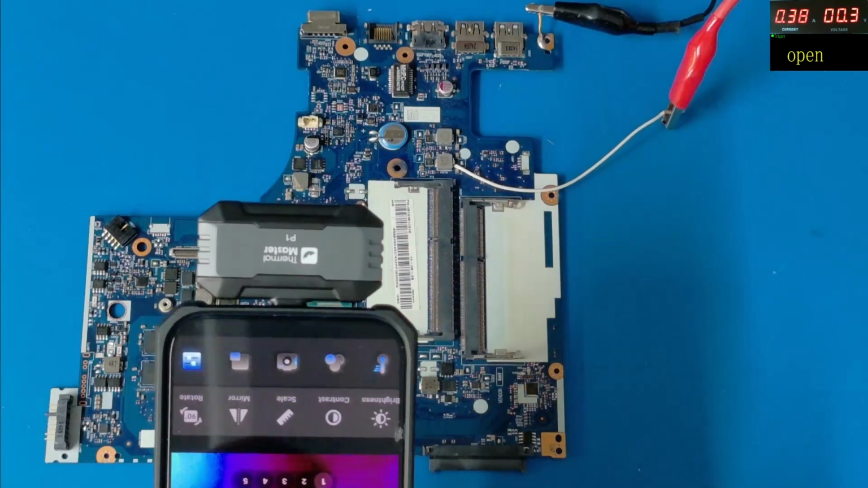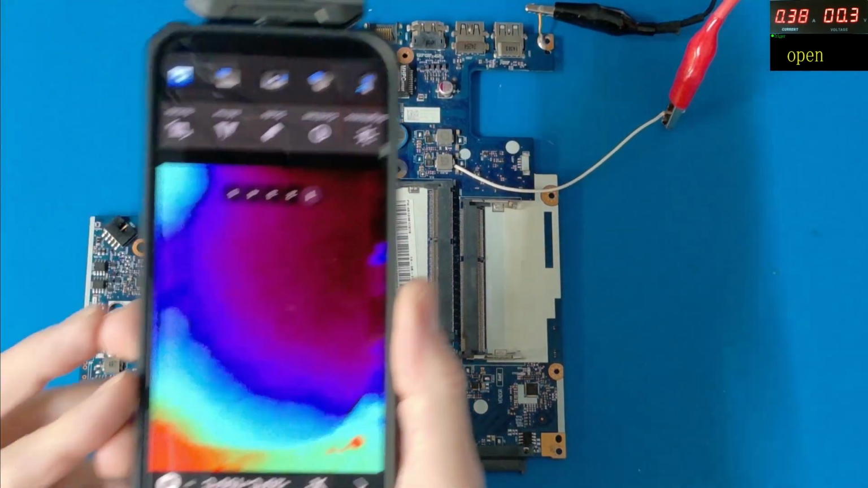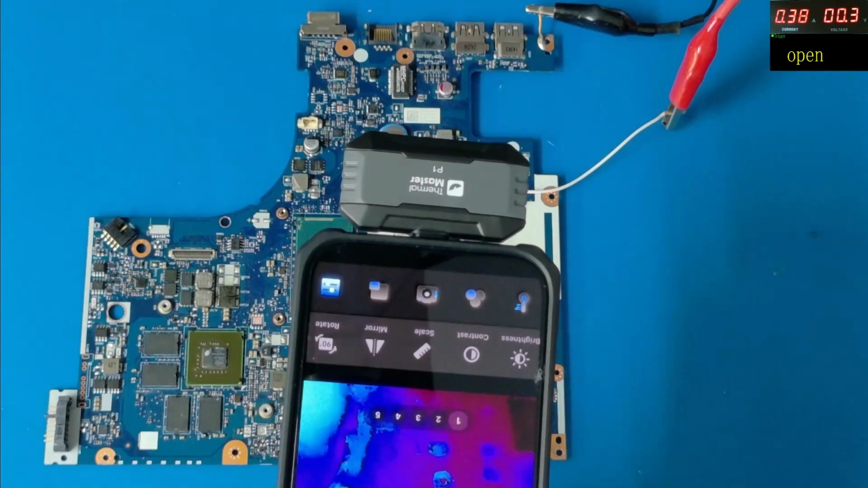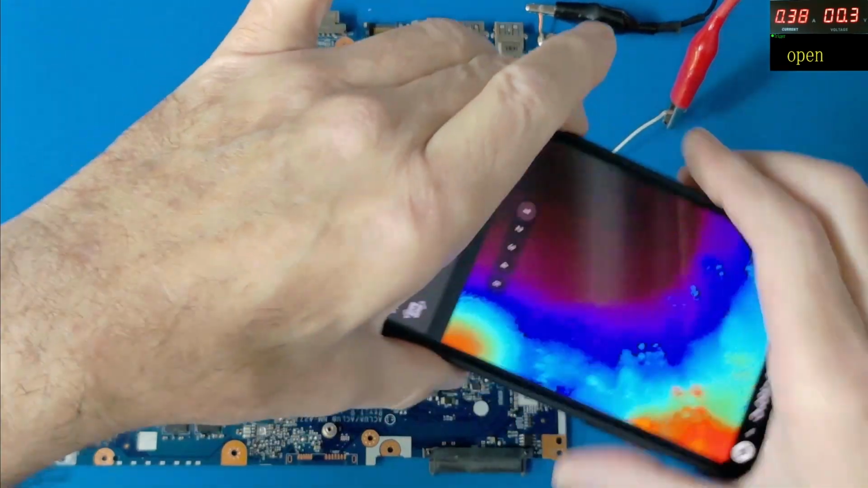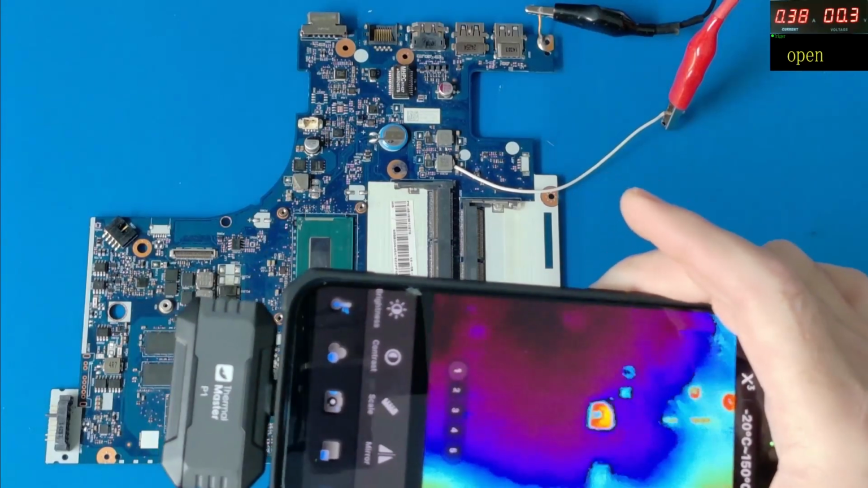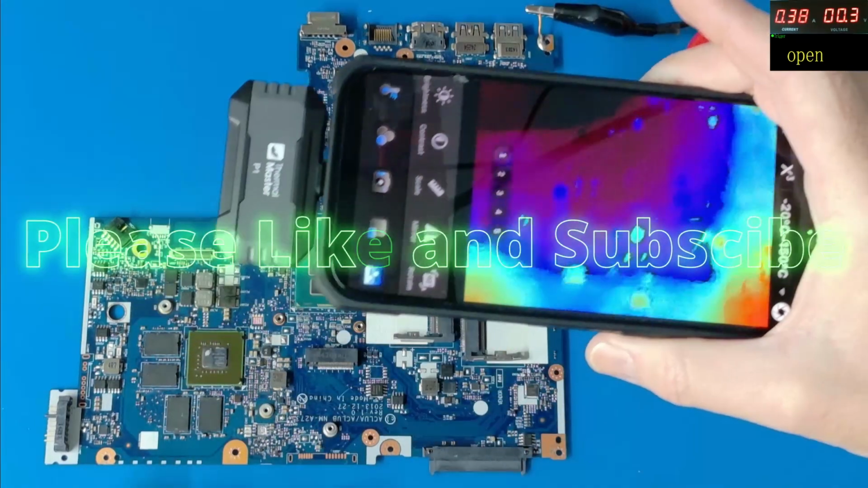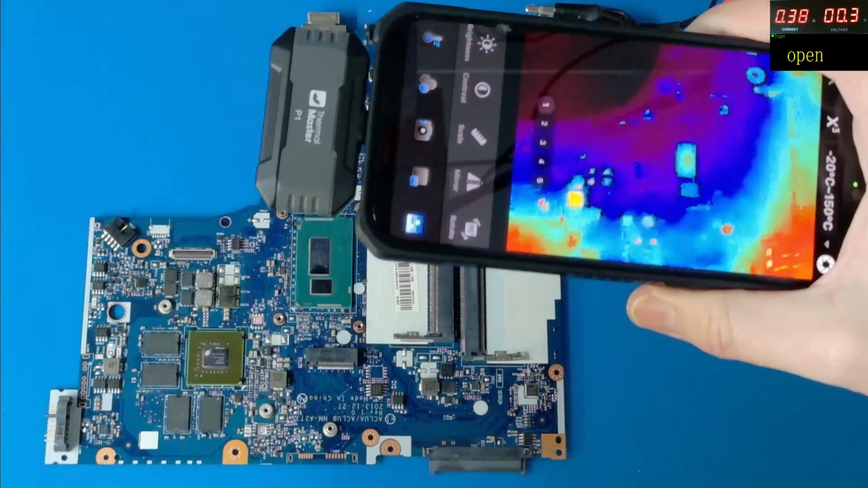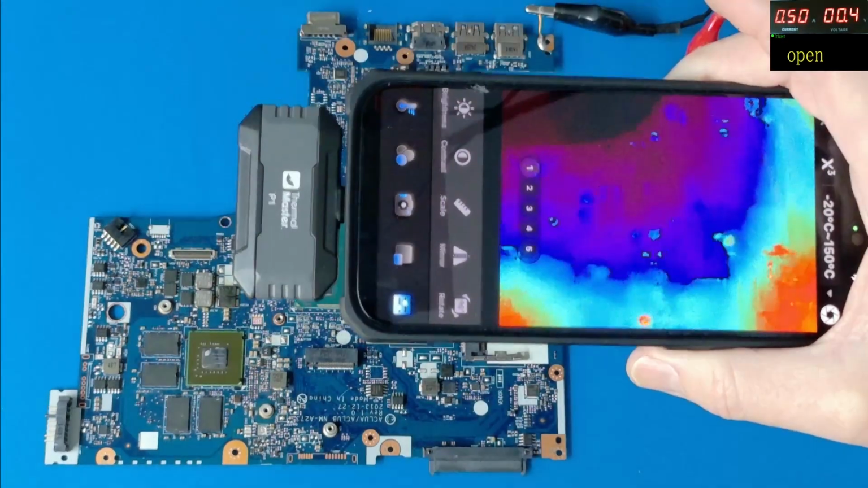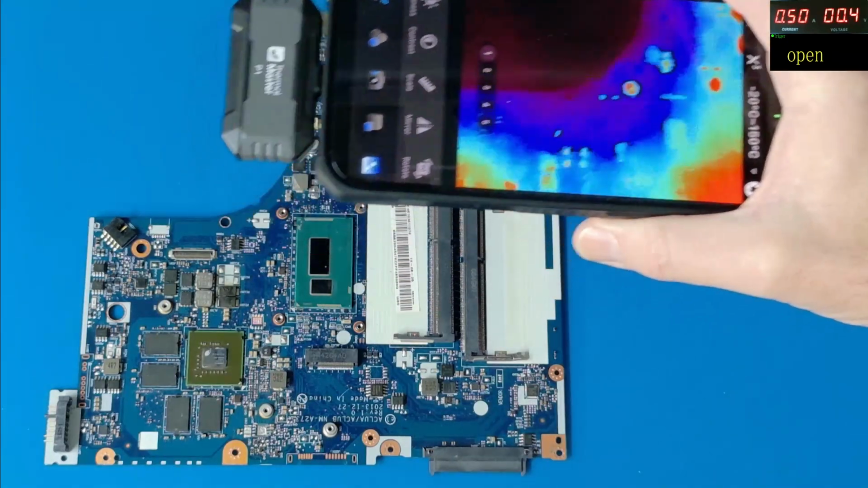We'll get the camera on here and see, moving around the board, if anything is being detected. You can see the movement on here. This is my finger, and at the moment we've got nothing showing up. We'll increase the current a little bit and see if anything starts to show up.